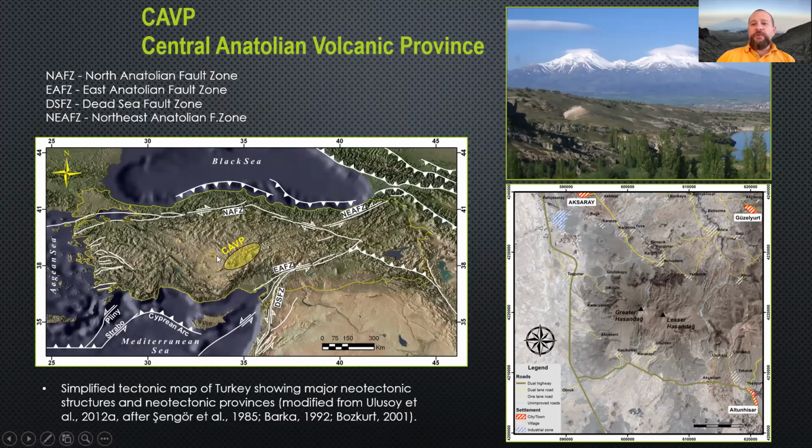This is the Central Anatolian volcanic province, which also hosts Mount Erciyes, Cappadocia, Göllüdağ, and Acıgöl calderas. At the southernmost part of this area, we have the Hasandağ system. The Hasandağ system is composed of two stratovolcano cones called Greater Hasandağ and Lesser Hasandağ, which are rising inside an earlier caldera structure. Here you see a photograph from Güzelyurt village at the northeast. This is Greater Hasandağ and this is the Lesser Hasandağ summit.